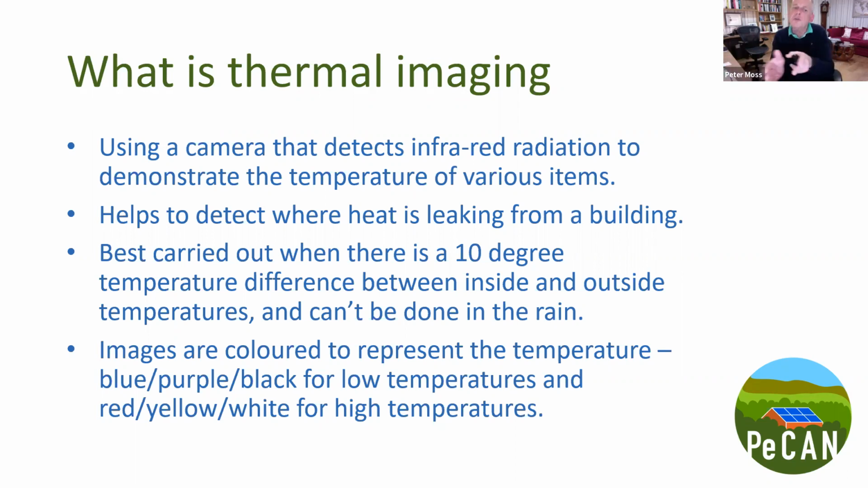So you do need to be a little bit conscious about what you're taking a picture of, and whether it's really telling you where heat is leaking out, or whether it could be some other reason. I did some thermal imaging of a house at the tail end of last winter, and it was already starting to get quite warm during the day.